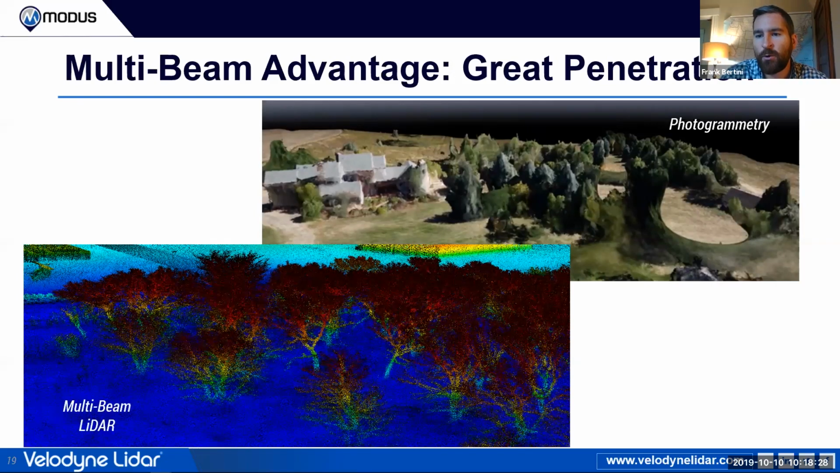Yeah, that's a perfect explanation and a good note. Since you're hitting at all different angles as you're shooting through the trees, the laser is able to get underneath all those twigs and branches and leaves and eventually penetrate down to the surface. And that's how you collect your surface data if you're doing digital terrain modeling, DTM, or anything like that.